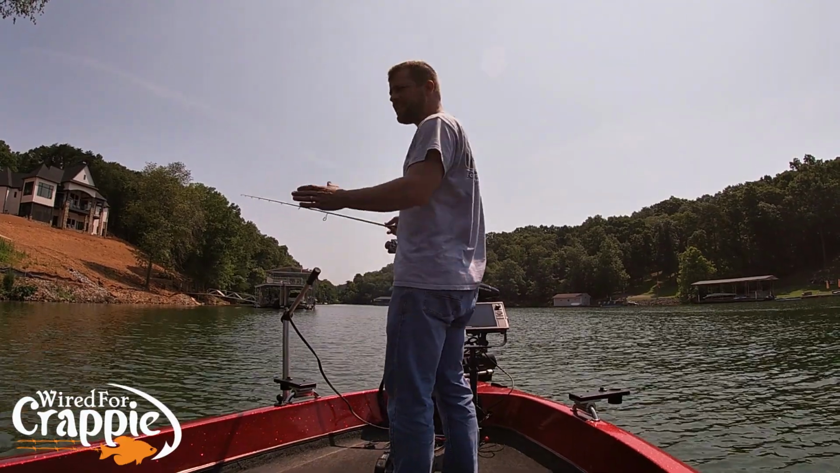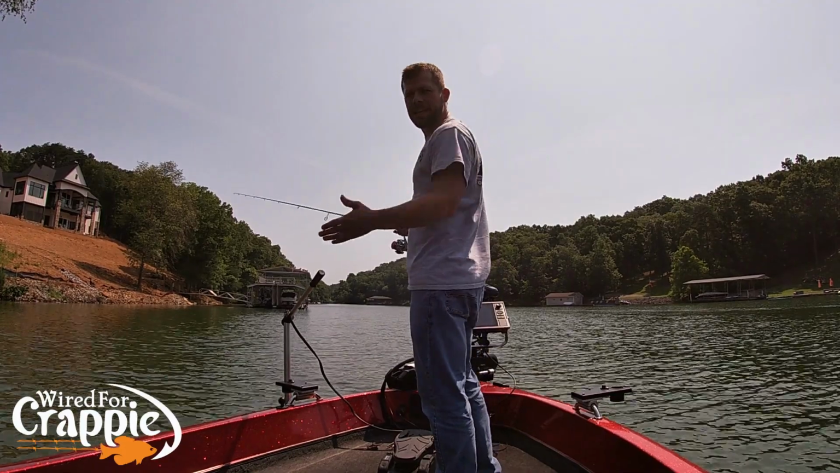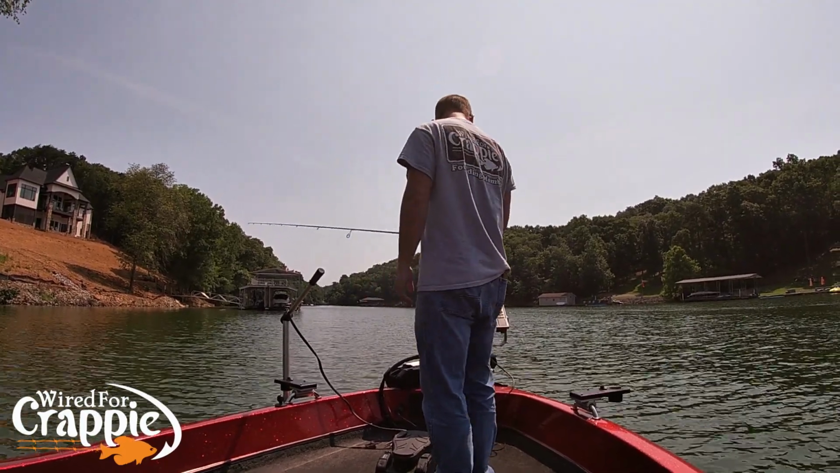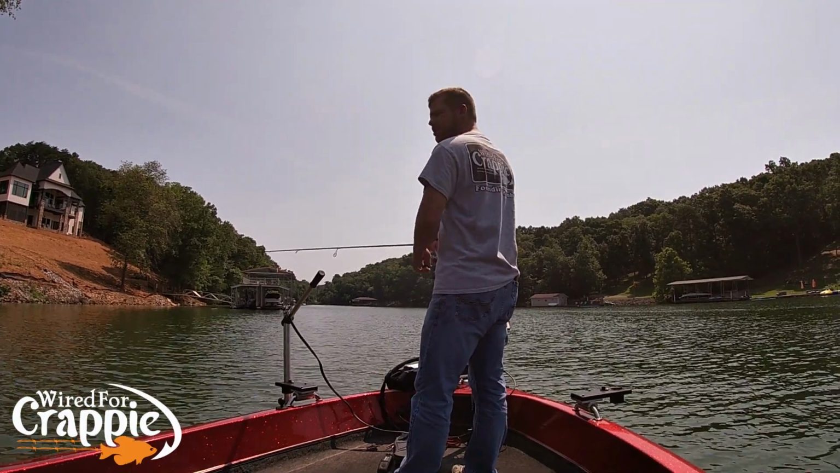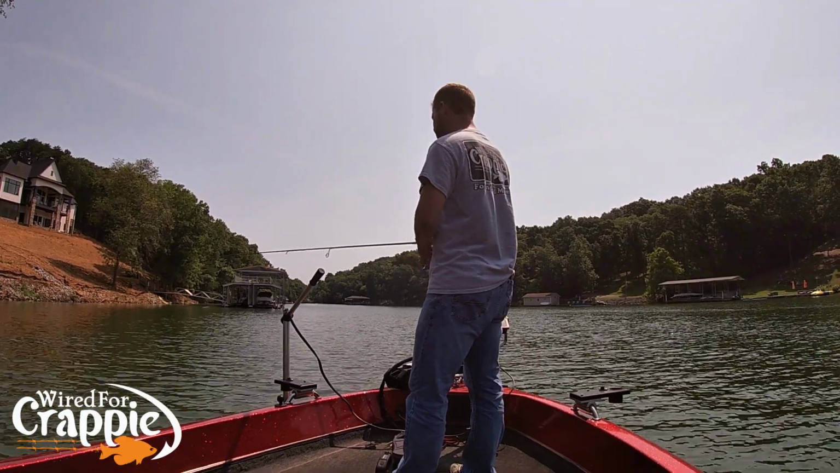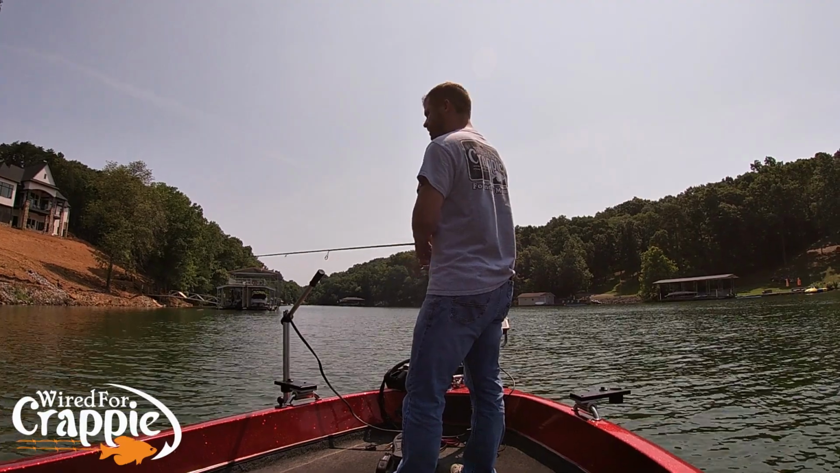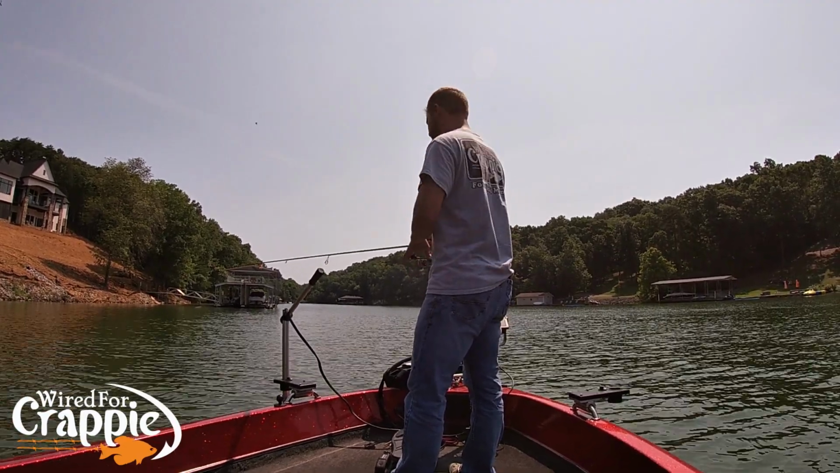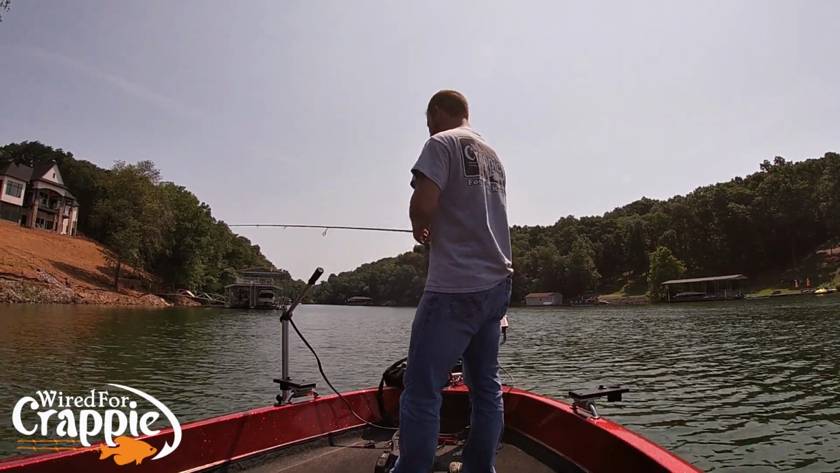So I was idling by these docks, and as I was idling by these docks, I saw a tree off the corner of this dock, and it's loaded with fish. It's got some bluegill on it, but it's got crappie on it too. So what we're doing is we're trying to stay back off the brush pile, cast to it, and get these fish to bite.